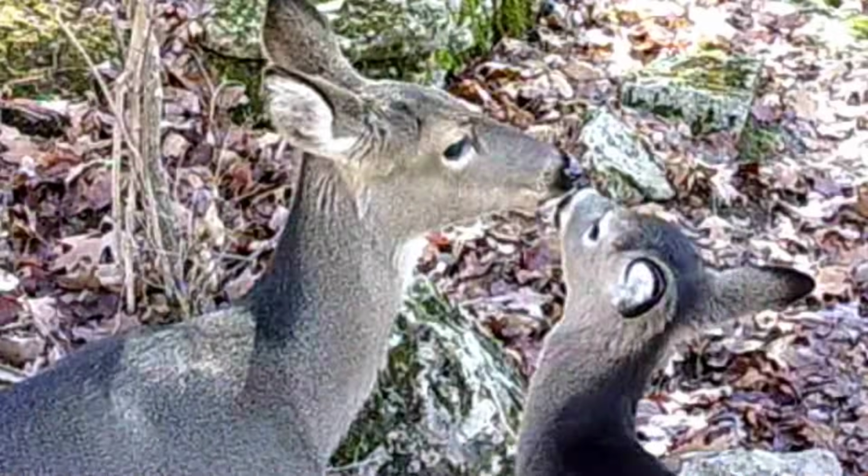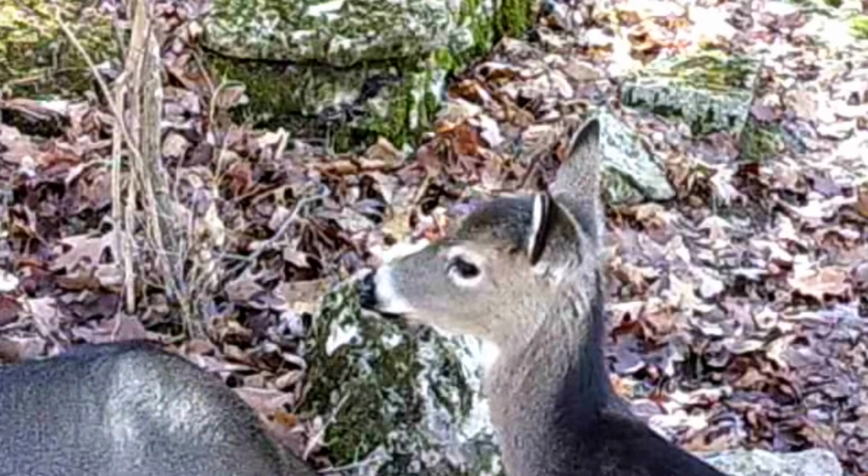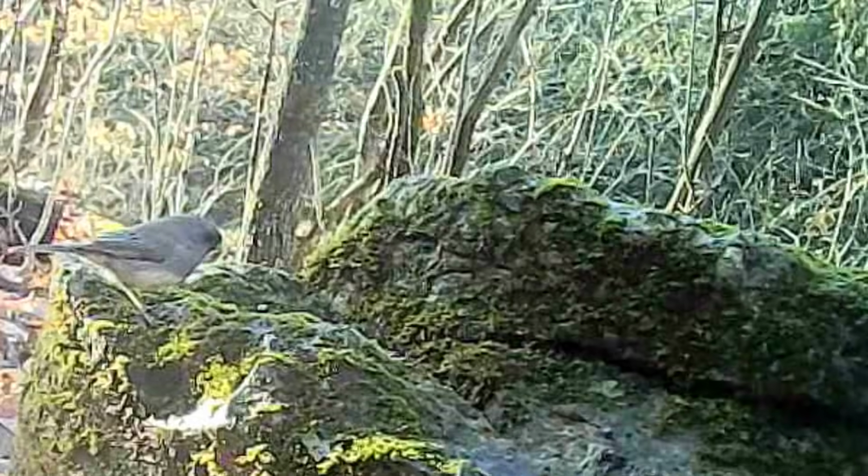Coming out one morning, he's making his round. Glad he's doing good. And there's Mommy with one of her little fawns. It's grown up. That fawn will hang with Mom for a while.